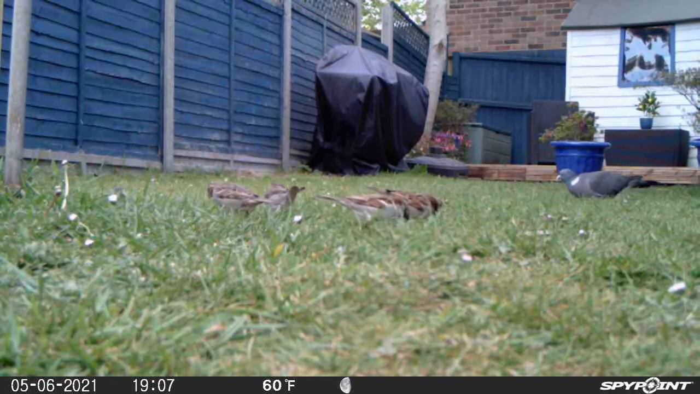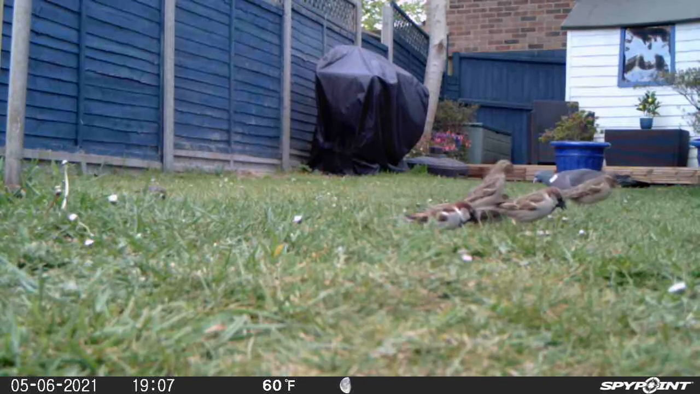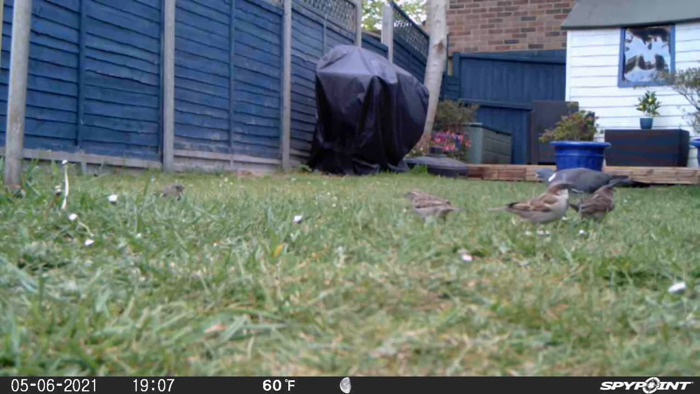As you can see, there's quite a few of them here, and luckily they all seem to be ignoring the camera. It doesn't seem to faze any of the birds at all. They don't even notice it's there, I don't think.